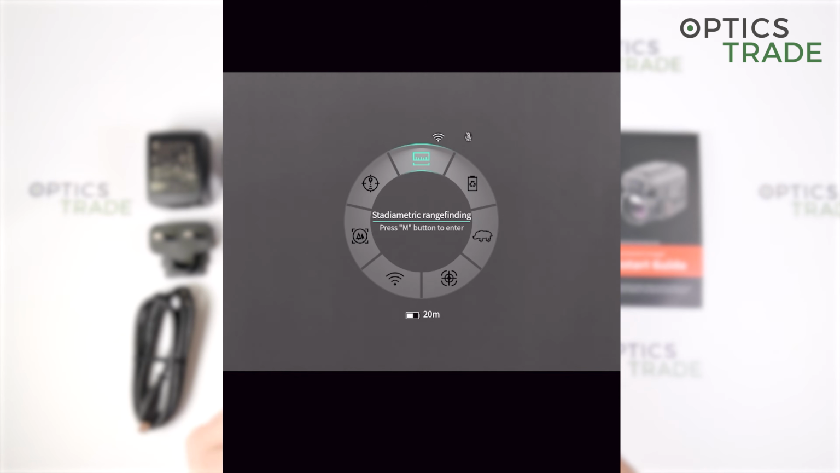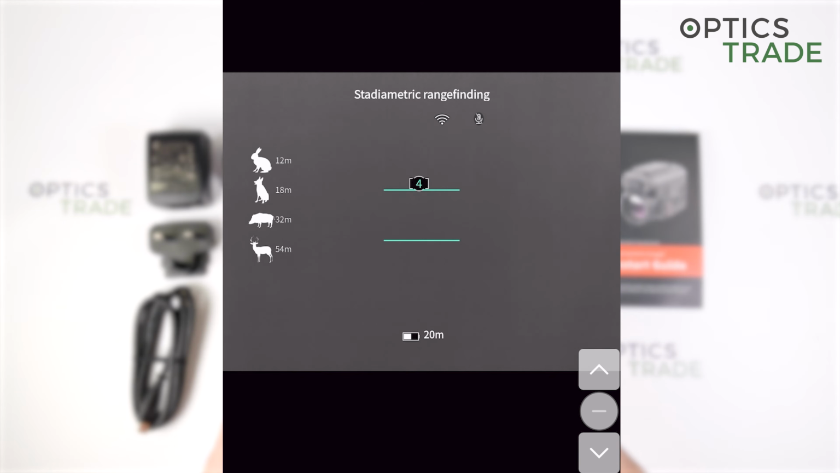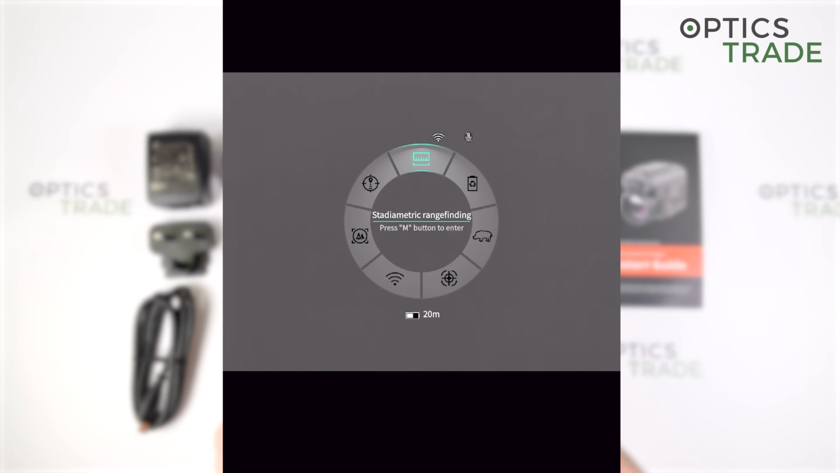When we enter it with the short press of the menu button, we can look through the device and make our measurements with the stadiametric rangefinder.